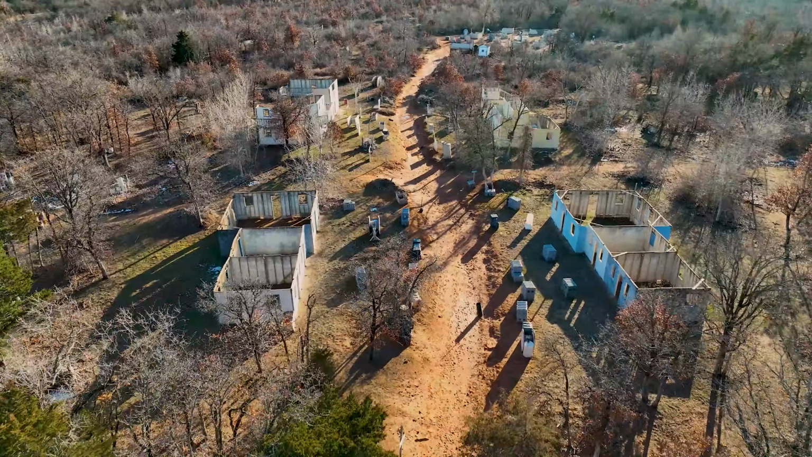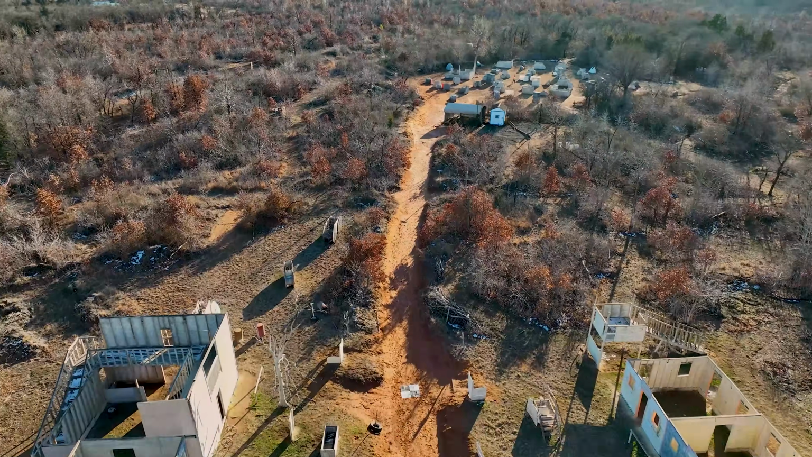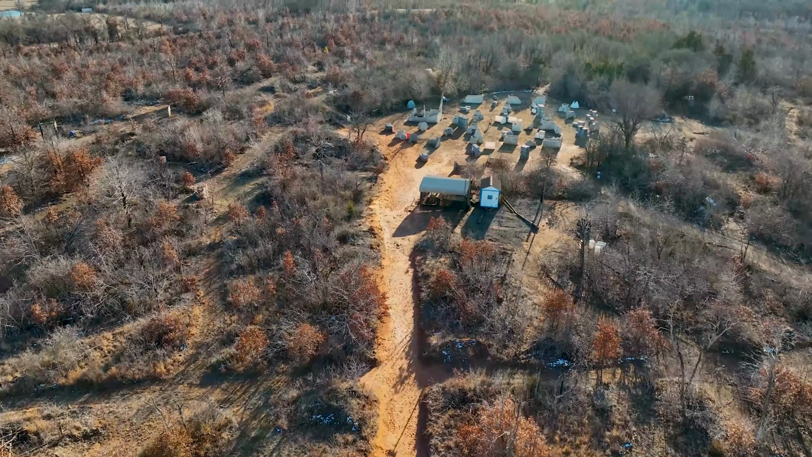Let's knock out this flight so we can get back to the office so I can show you guys exactly what the R2A LiDAR sensor and the Rock Cloud system can do.